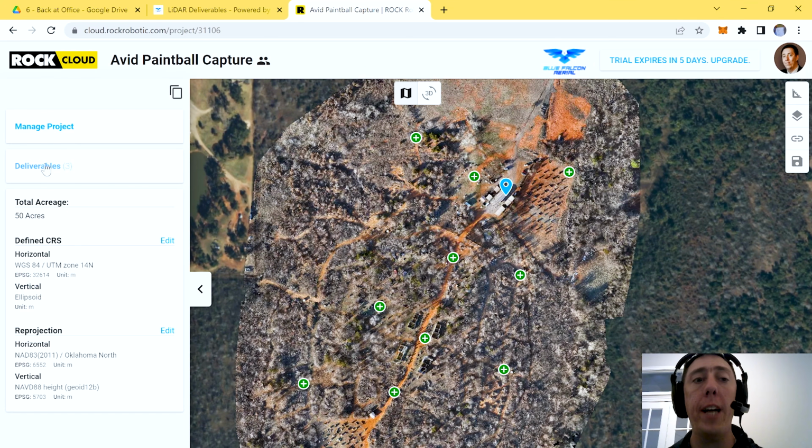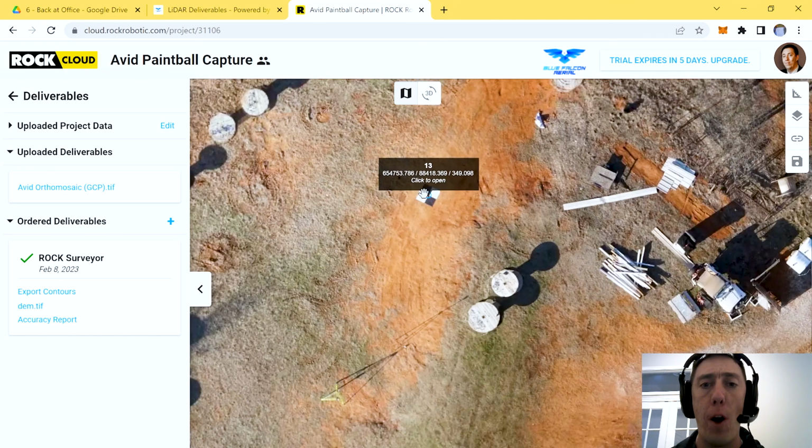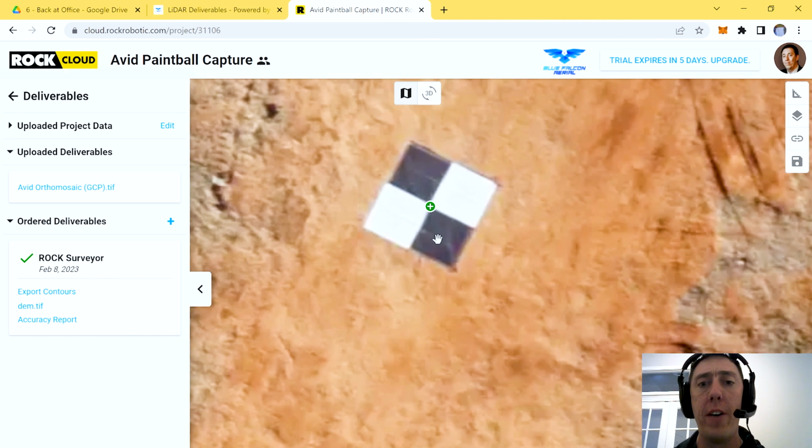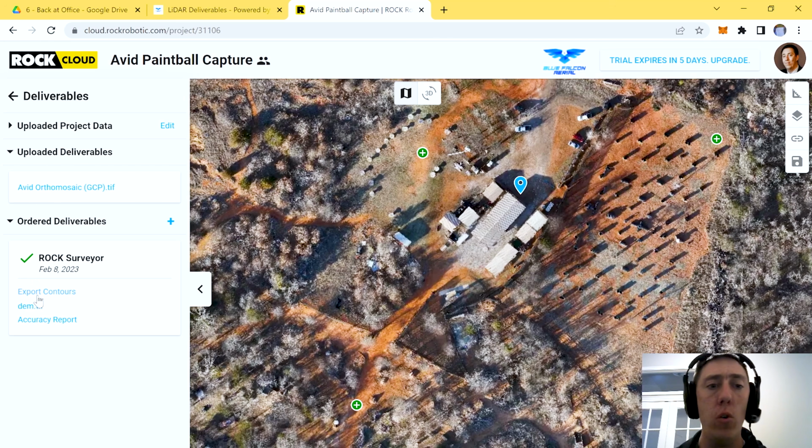So over here on the deliverables section, you can see we do have our uploaded deliverables. This is the orthomosaic that we generated off of Pix4D, and we georeferenced all of our GCPs, and it generated a really nice GeoTIFF file that imported straight into the Rock Cloud with no issues whatsoever. And like I showed you guys, this is perfect. This is absolutely gorgeous. It transferred over without any problem whatsoever. Now, as far as what Rock Cloud gave us, we have our contours that you can export here. You also have your digital elevation model in a TIFF file, as well as an accuracy report that we'll go over very soon. Very, very neat, and it's all in one place, and our clients have absolutely loved this system.